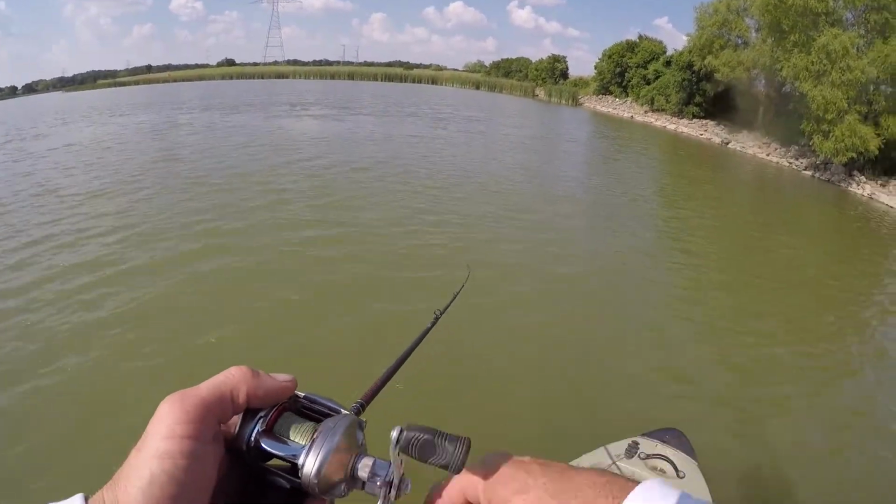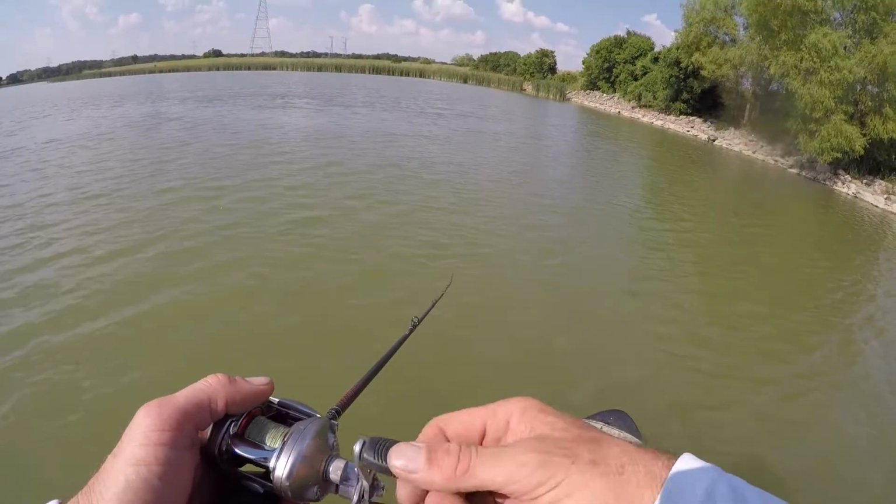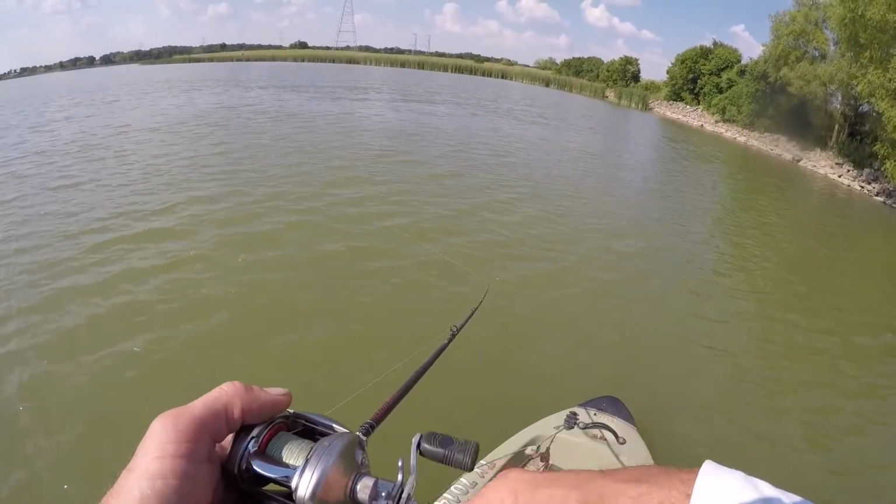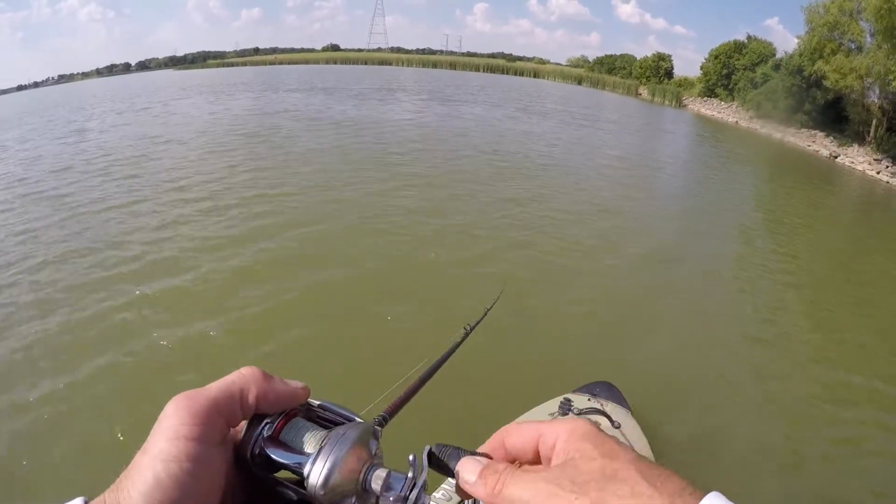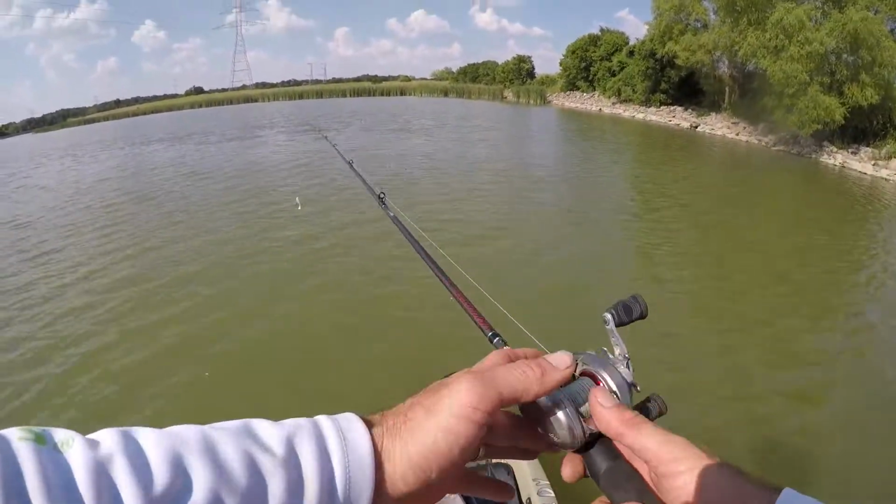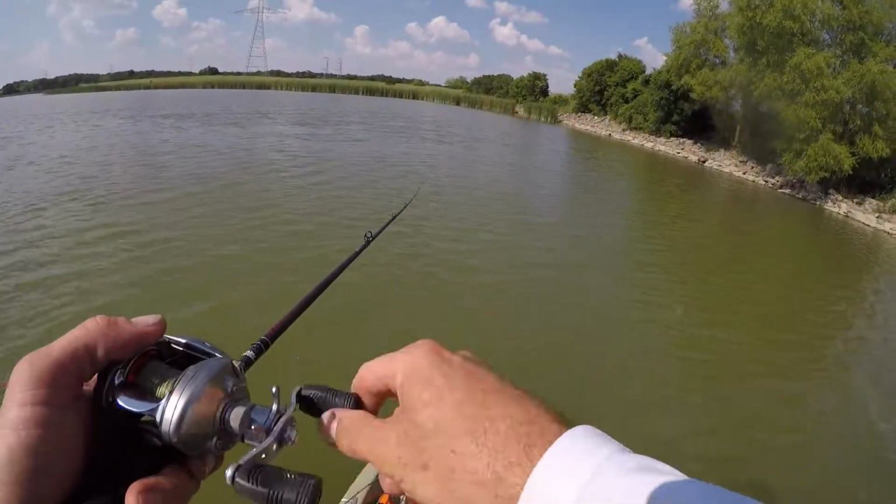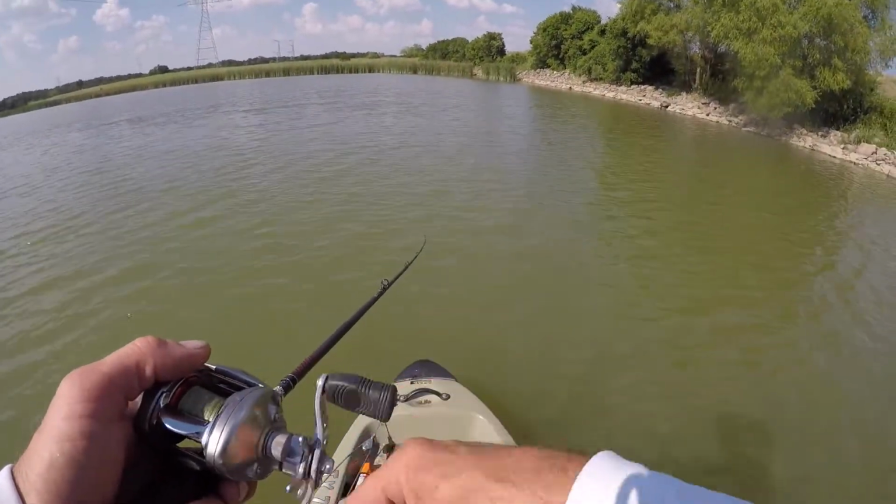I think it's got enough flash. I don't have to do a whole lot. I'm not bouncing the rod. All I'm doing is reeling a little bit. I think it's more about just getting it in their area. I'm not doing anything special. They're just feeding, and they make you look like you know what you're doing.